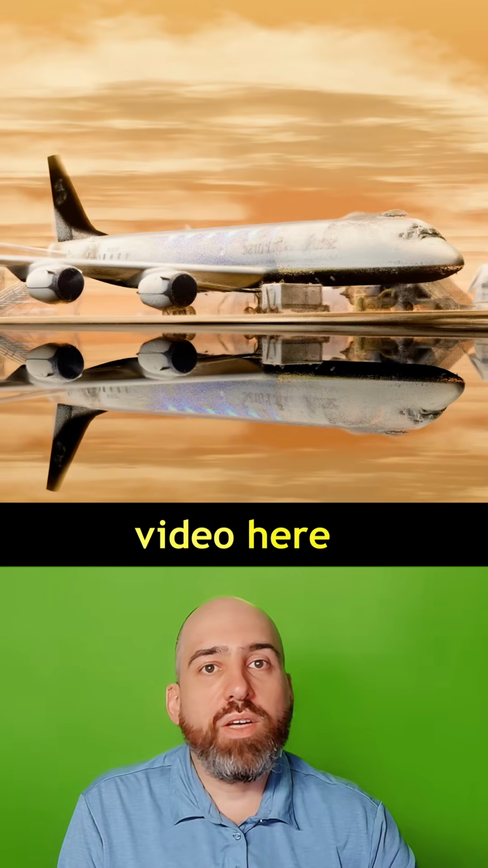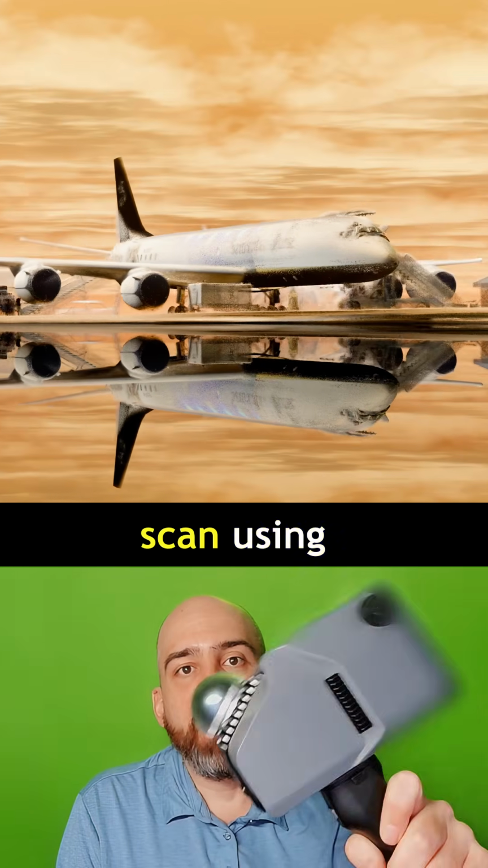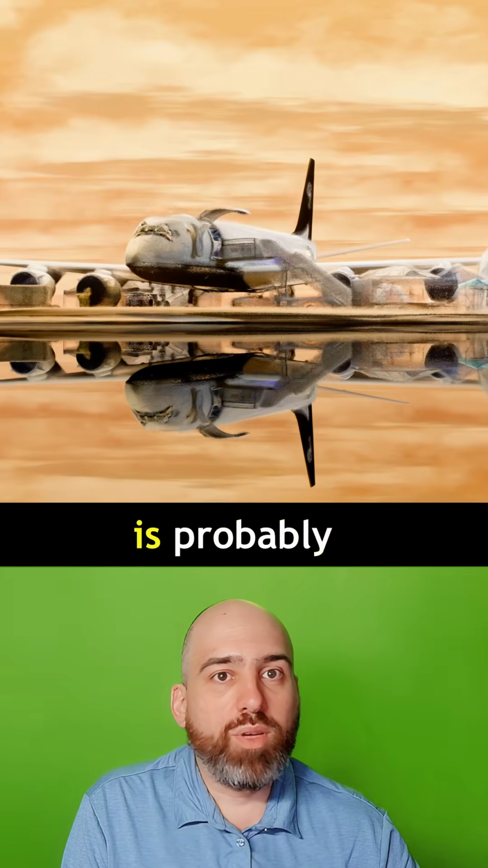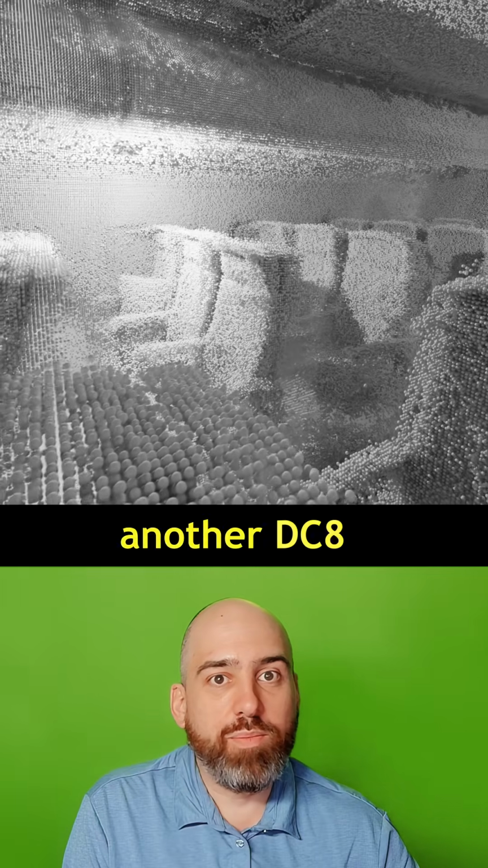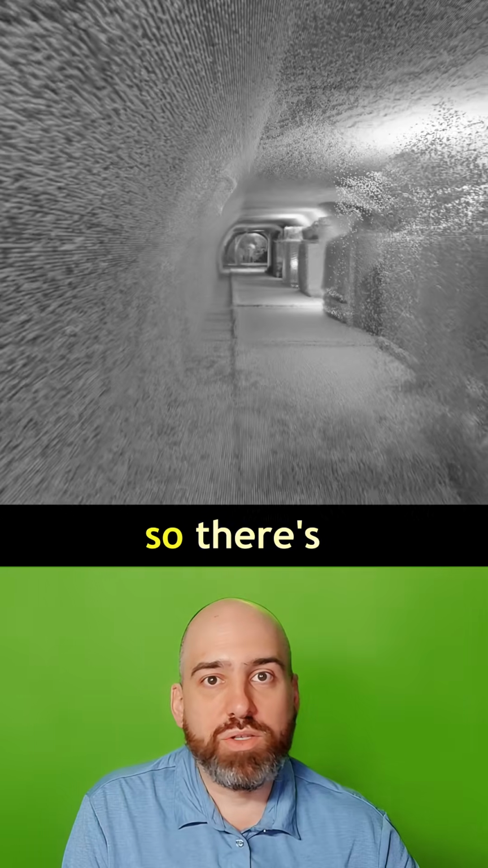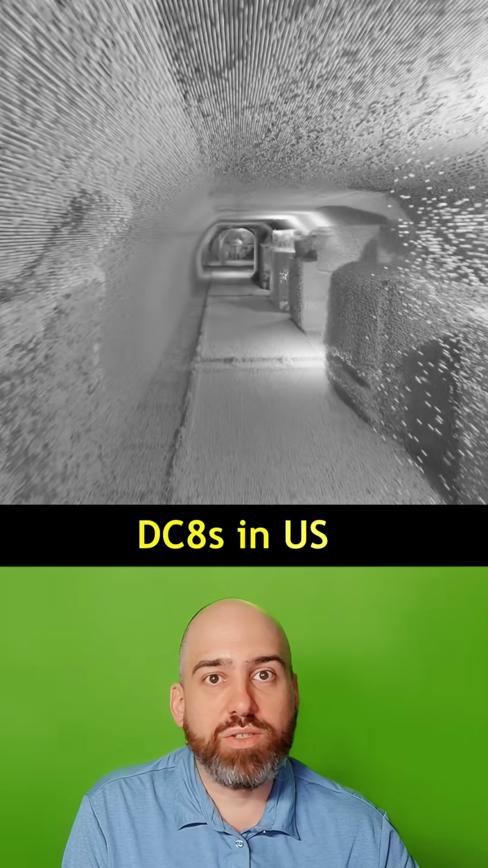So what you see in this video here is a LiDAR scan of the last time a DC-8 was in an air show in the US. What you're seeing here is probably about the closest you're ever going to get to actually being on another DC-8, because on November 14th, 2025, Samaritan's Purse retired their DC-8. So there are no more DC-8s in US service anymore.